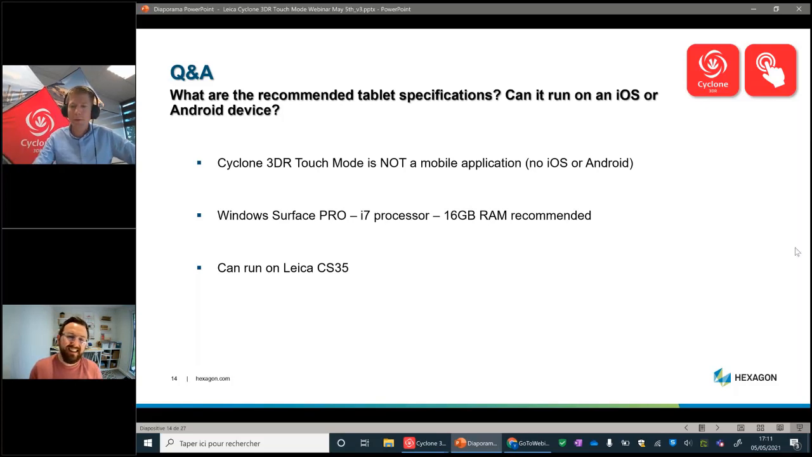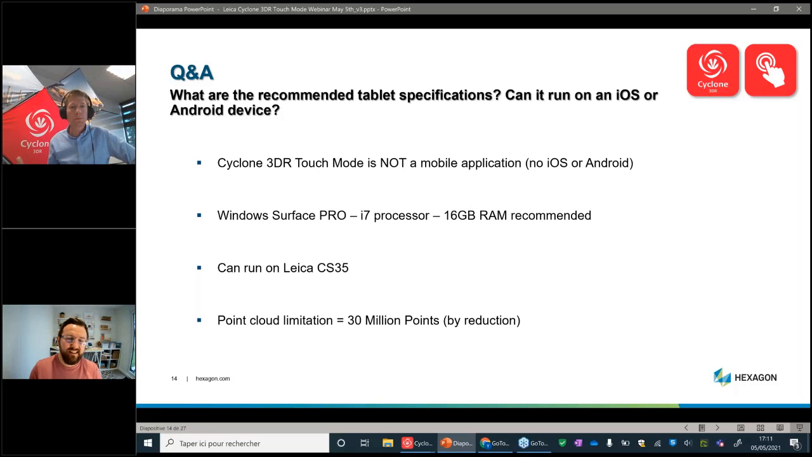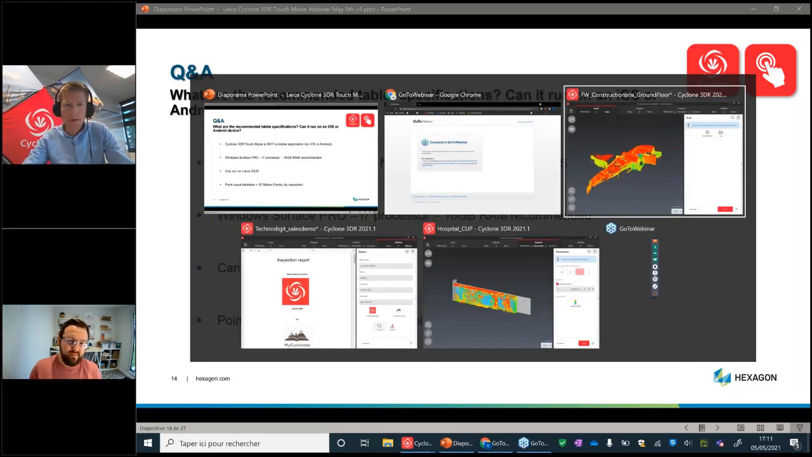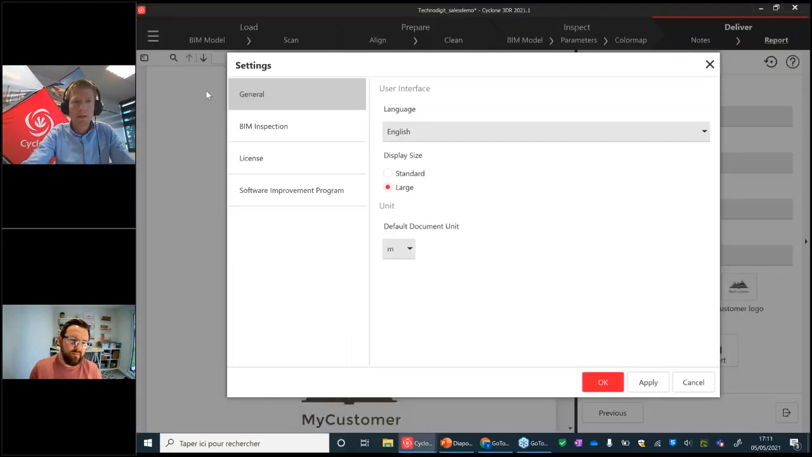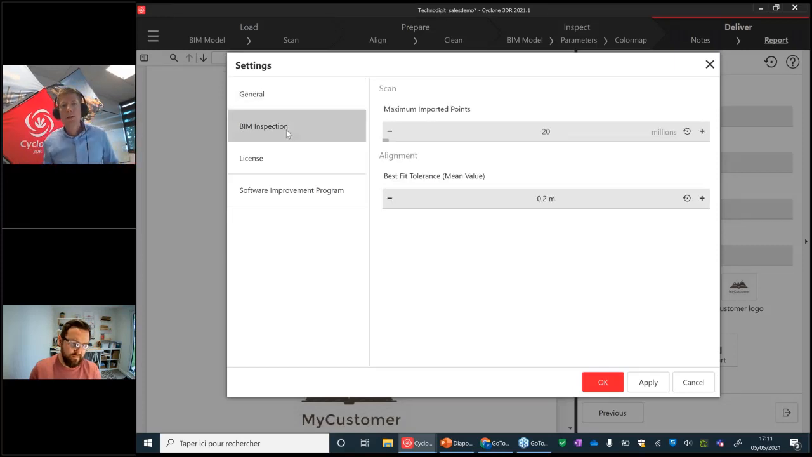Maybe a final word regarding specifications. This is point cloud limitation. I'm just switching to the touch mode, and if you go to the settings, in particular for the beam inspection, you can see that there is a maximum imported points for your scan, and the limitation is 30 millions. That we consider more than enough to achieve an inspection in the field. Automatically, if you import a larger point cloud, it will be reduced up to 30 millions.